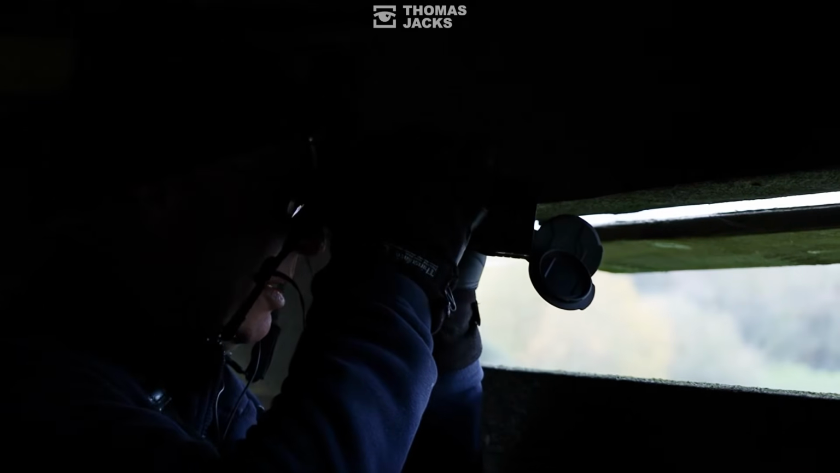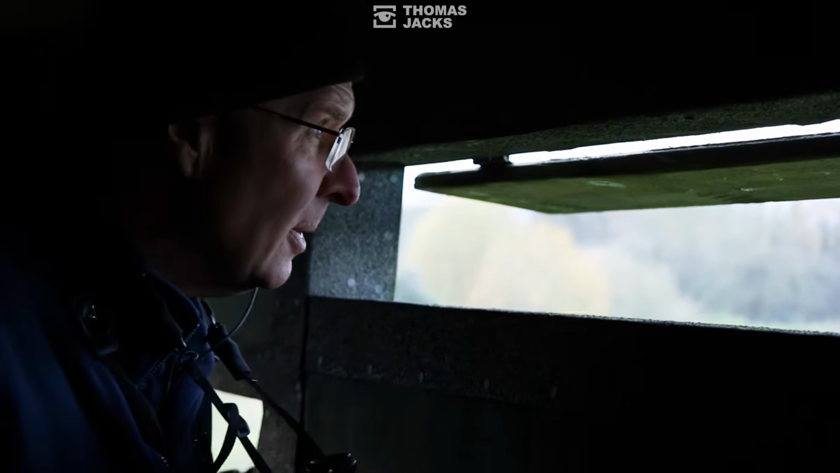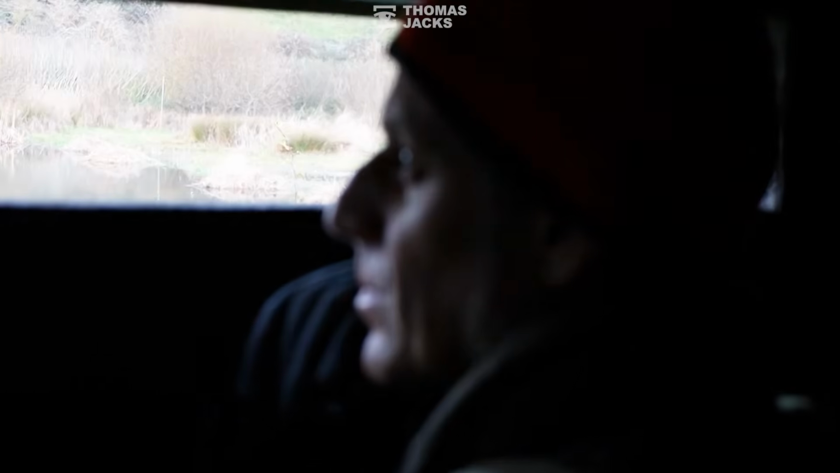It sounds like thermal is an essential piece of kit for people with more of an ecological interest in surveying and monitoring populations and monitoring habitats. Is it a valuable bit of kit to people who've got a more casual interest in birds? I think it depends what your inquiring mind is.